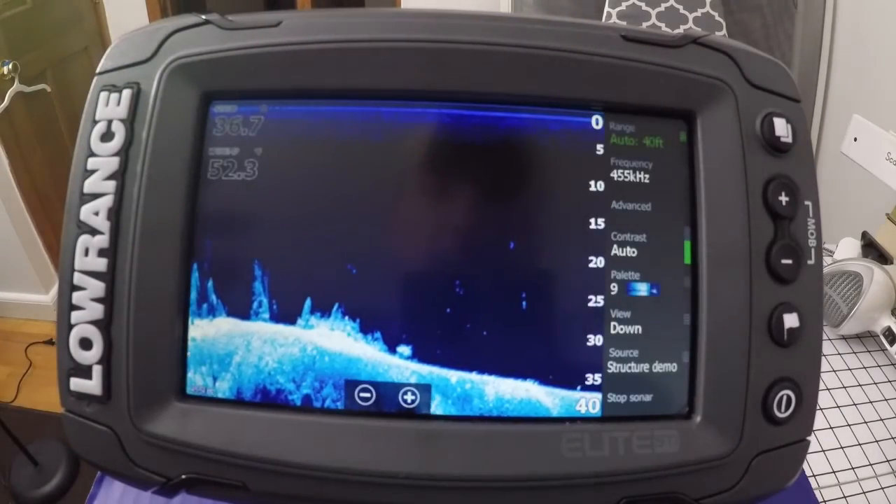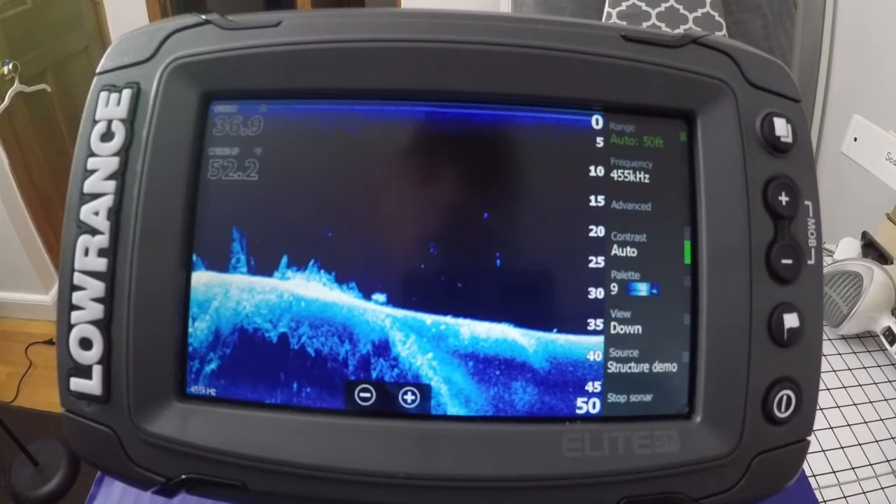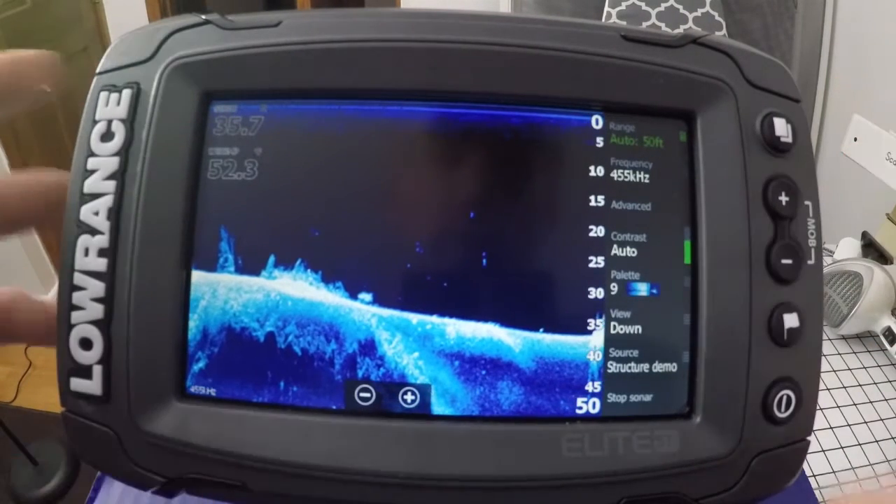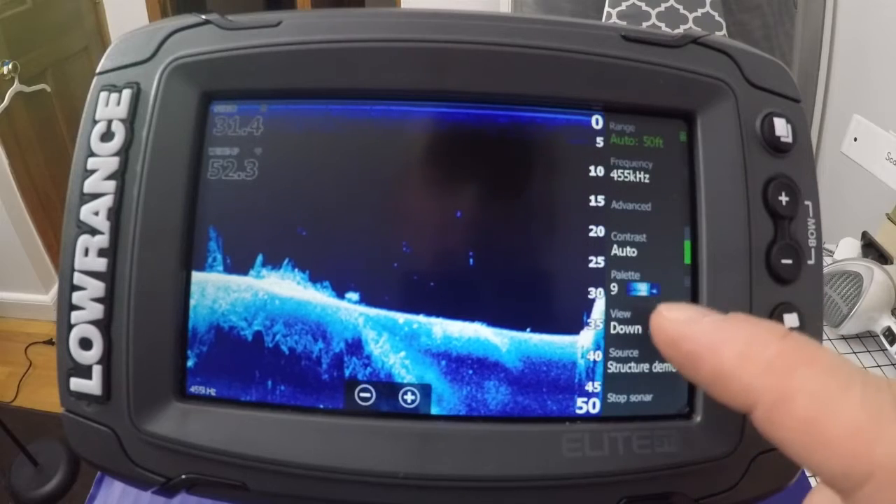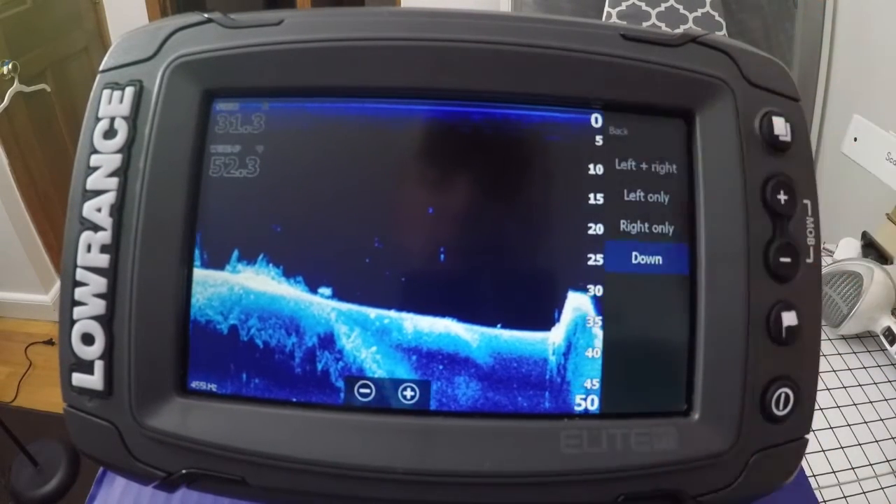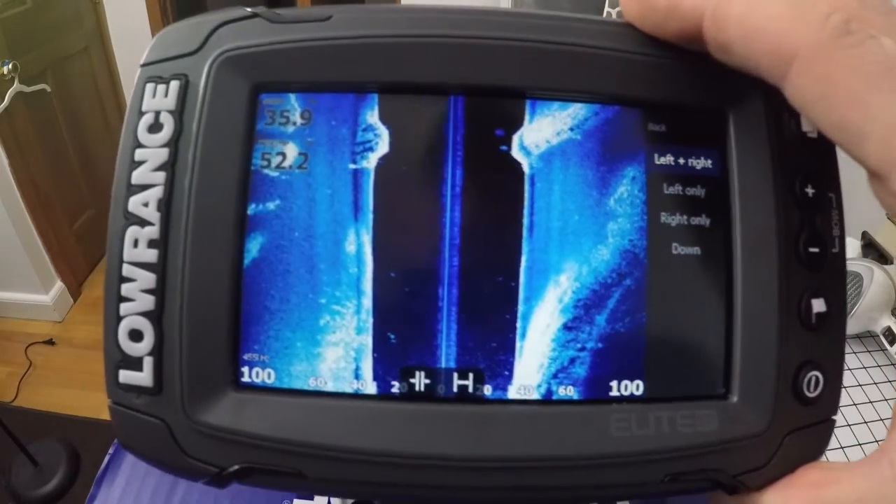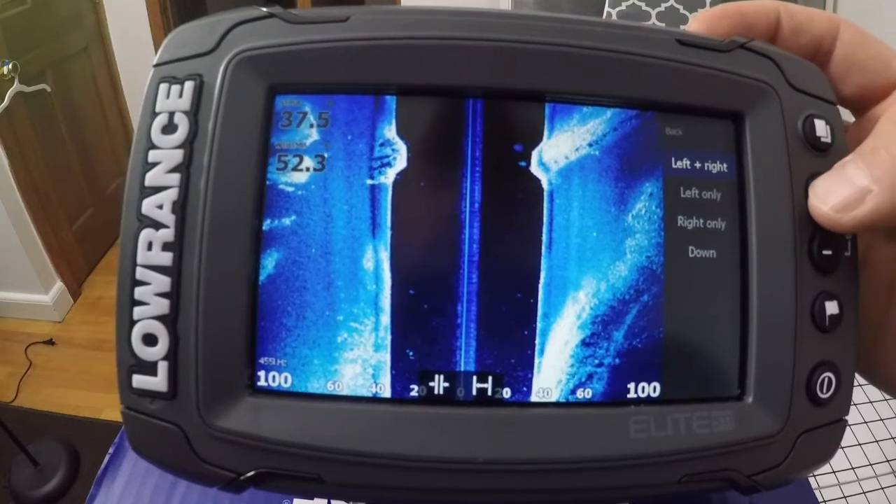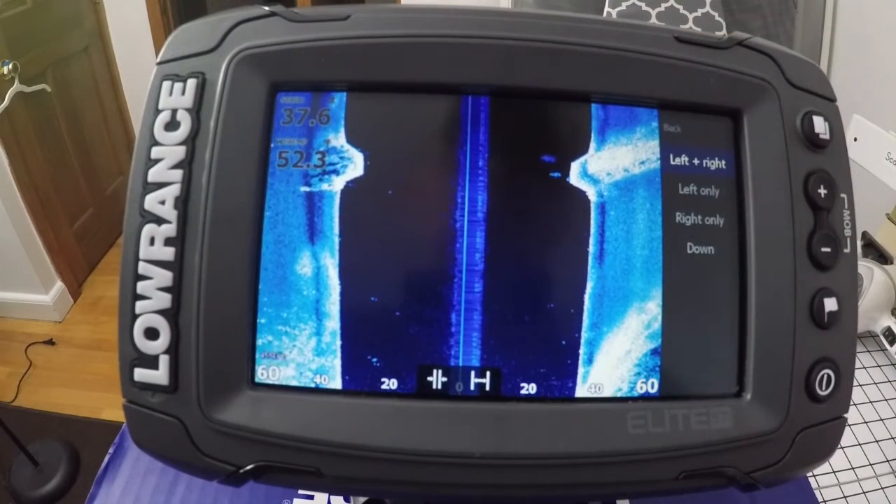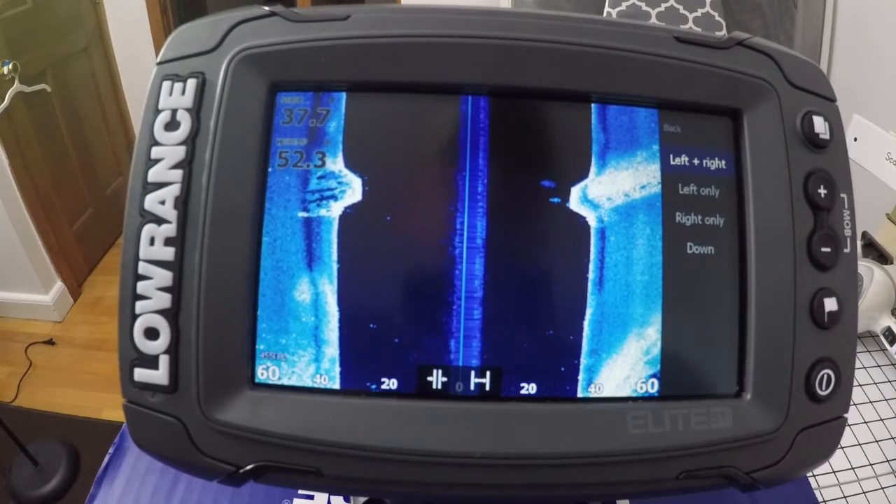All right, next one, you have your down scan imaging and your side scan in the same window. The way to change that is if you go right here on the right hand side, say I want side scan imaging, I hit left to right, and there it is. I'm really excited for this because I'm going to be able to see what's to the left or to the right of me, as well as below me.